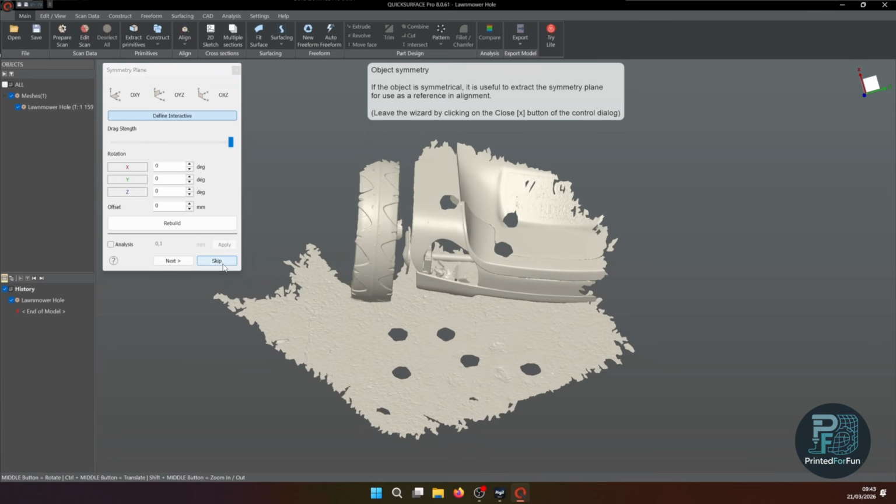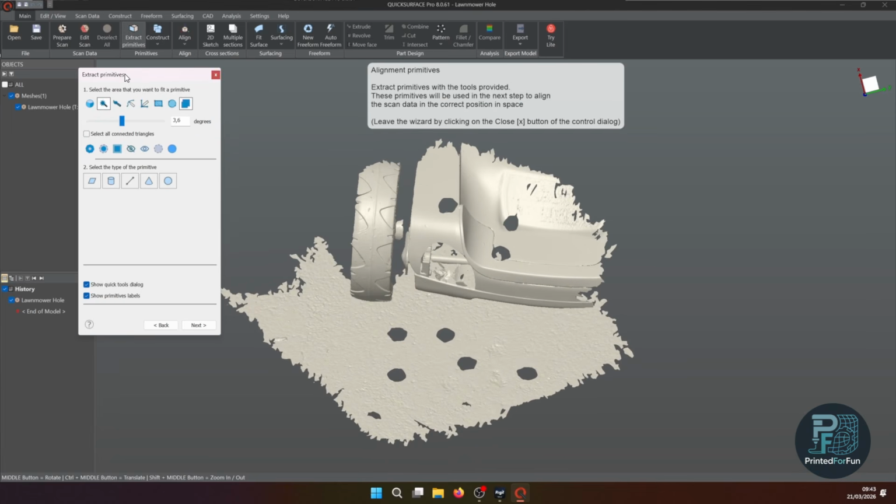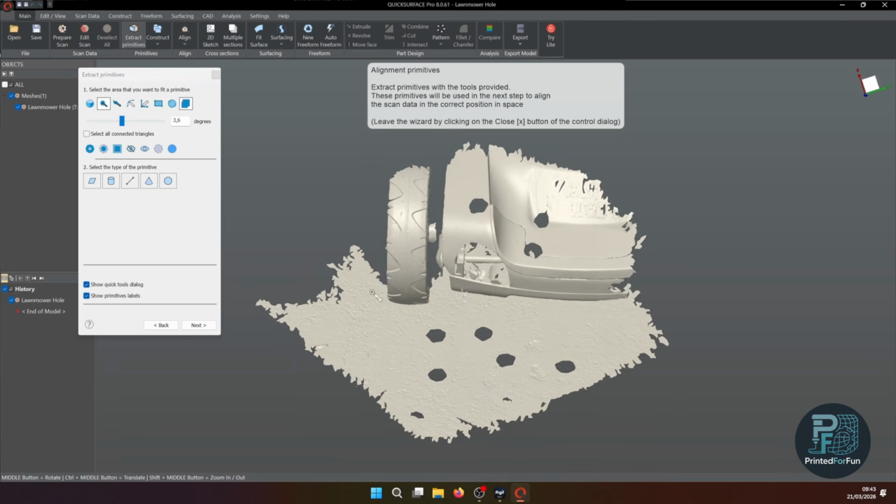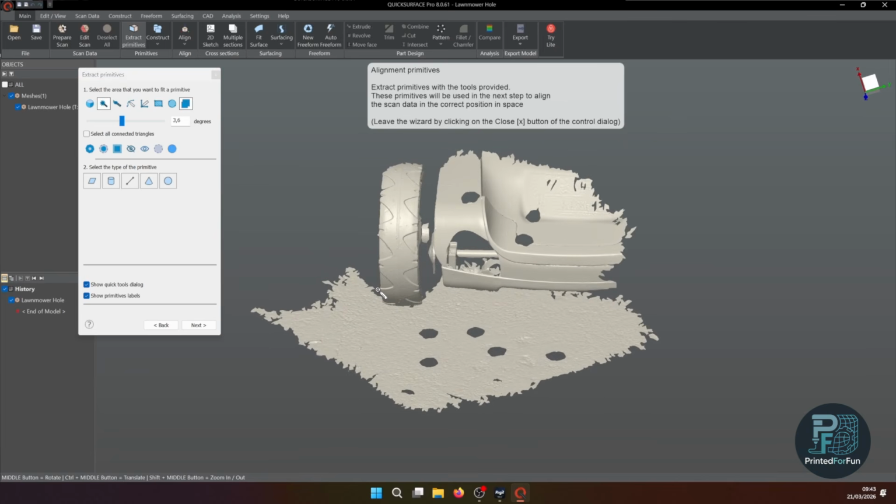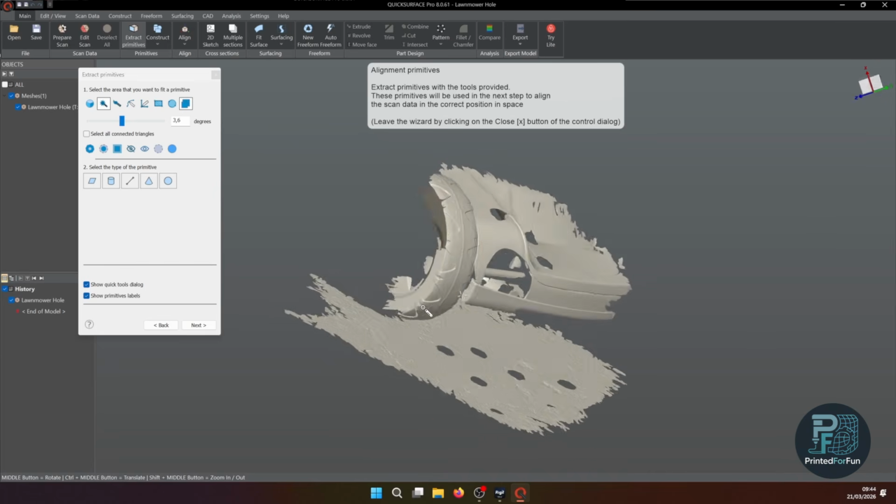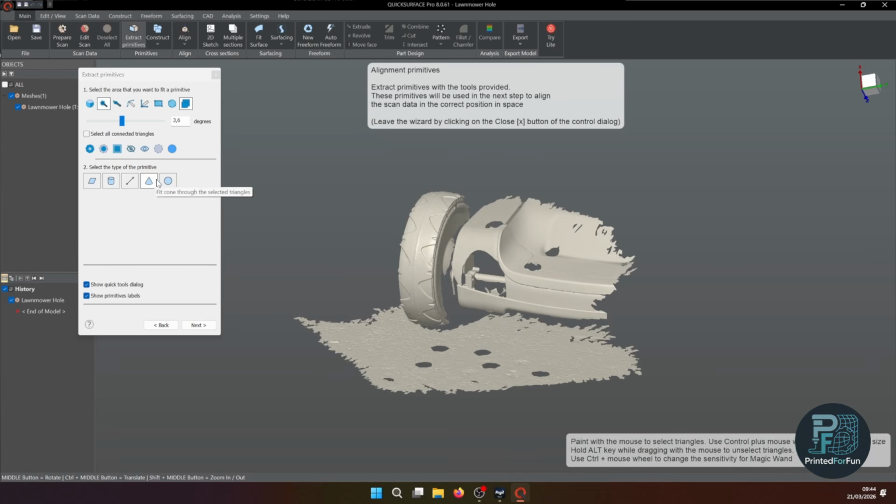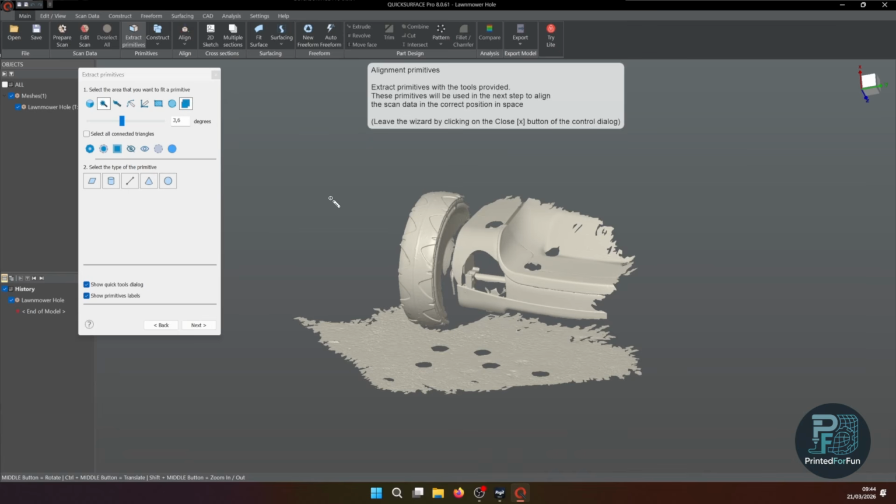Now we could define a symmetry plane. We're not having one here. And now we can already start extracting primitives used for alignment in the next step. We always need 3 primitives for alignment. So basically 3 planes. You could also use different primitives, like a cylinder. You could use, I think, also a sphere as the origin. But personally, I nearly all the time use 3 planes, or maybe 1 cylinder and 2 planes.